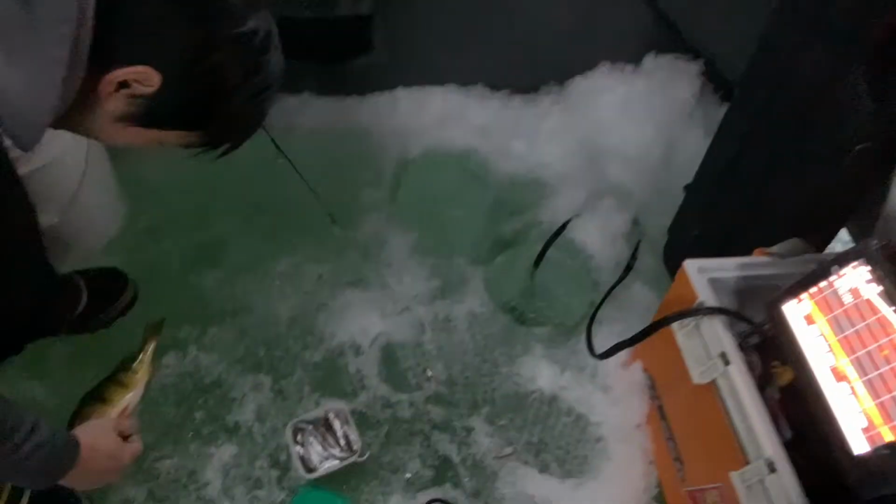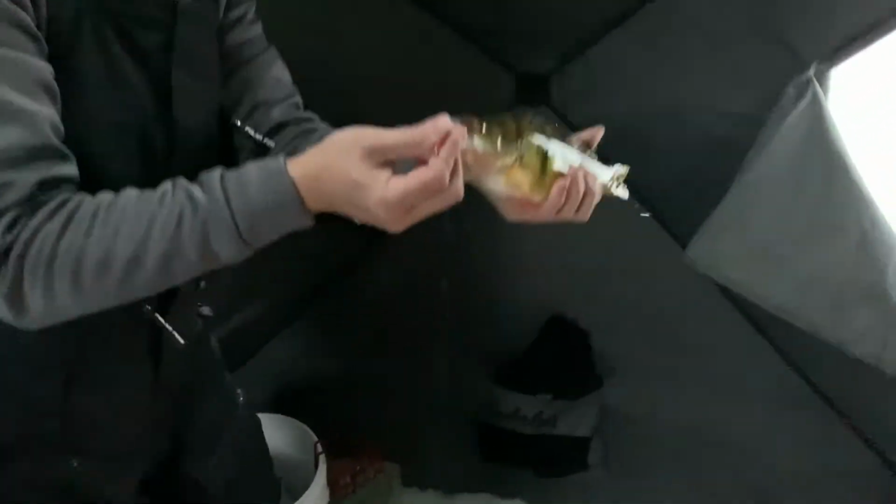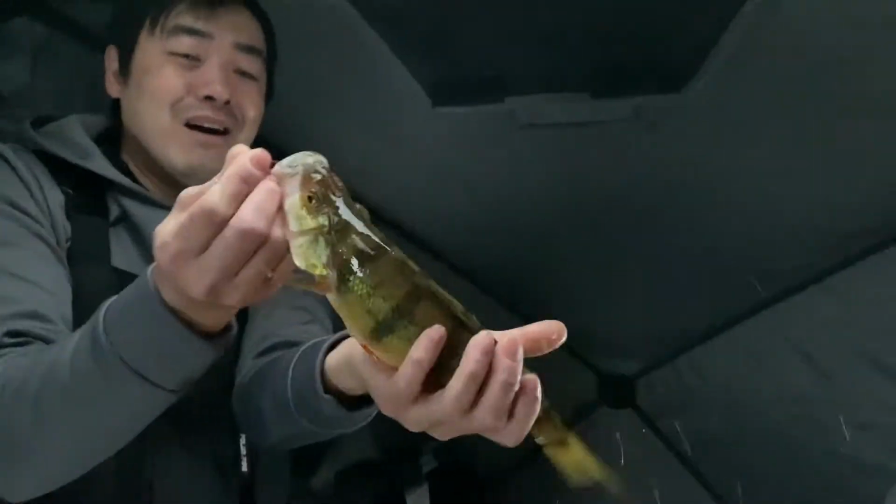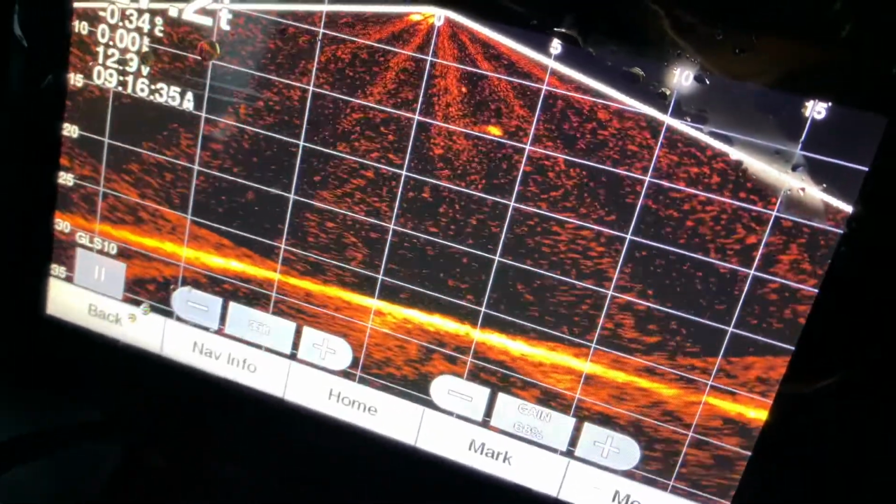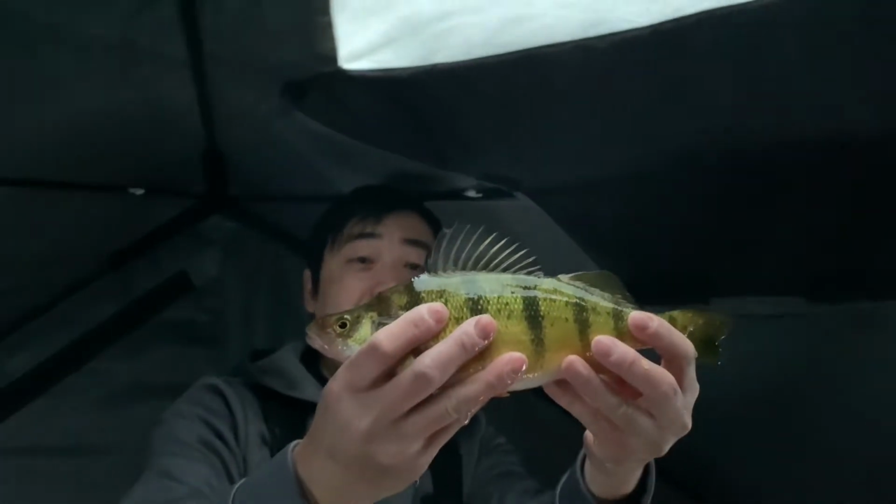Oh my god! Big perch. Nice perch. Whoa! Look at that. Oh my god! LiveScope action, everybody. That's awesome. Look at that! That's a nice perch. 5 minutes later.